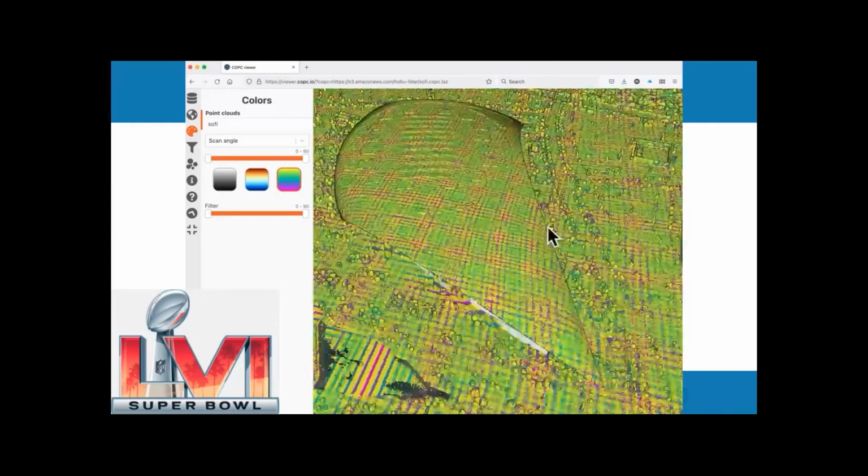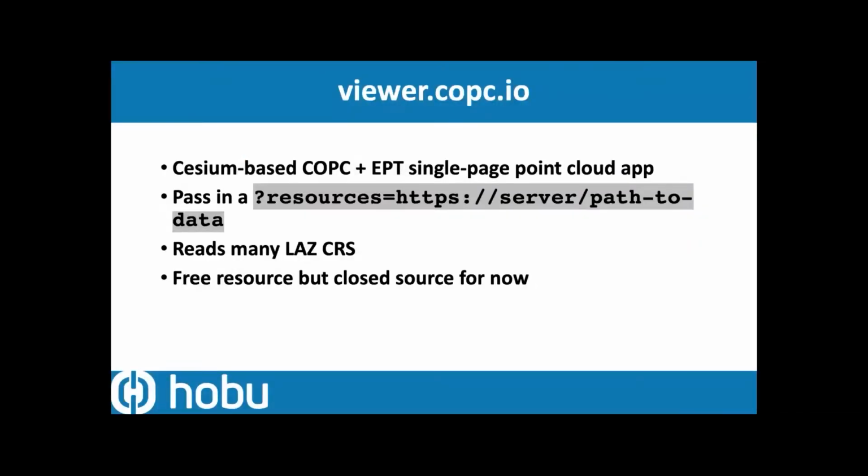This particular implementation that we developed is Cesium-based and supports both the COPC and EPT point cloud data structures as a single point application for convenient visualization. You can pass in multiple resources, you can save your viewpoints and stuff like that. It also reads many coordinate systems. Coordinate systems in LAZ and LAS can be quite challenging, especially in a JavaScript environment. Coordinate systems in general in a JavaScript environment can be challenging. Right now it's a free resource, but we haven't released it as open source. Still talking about that.